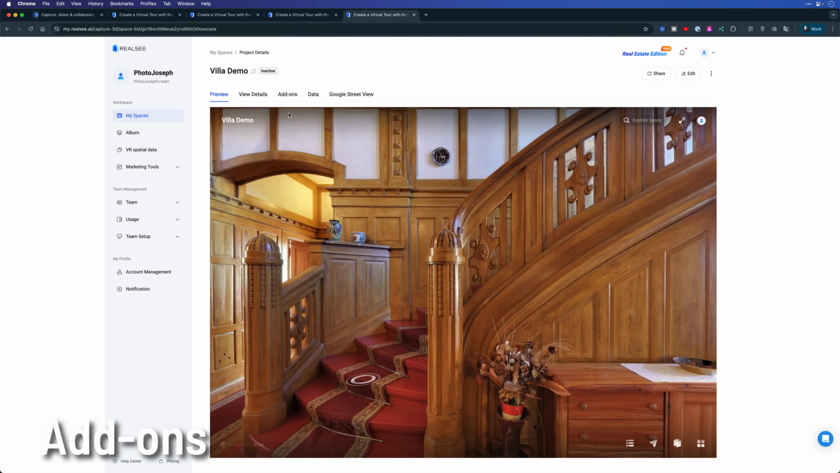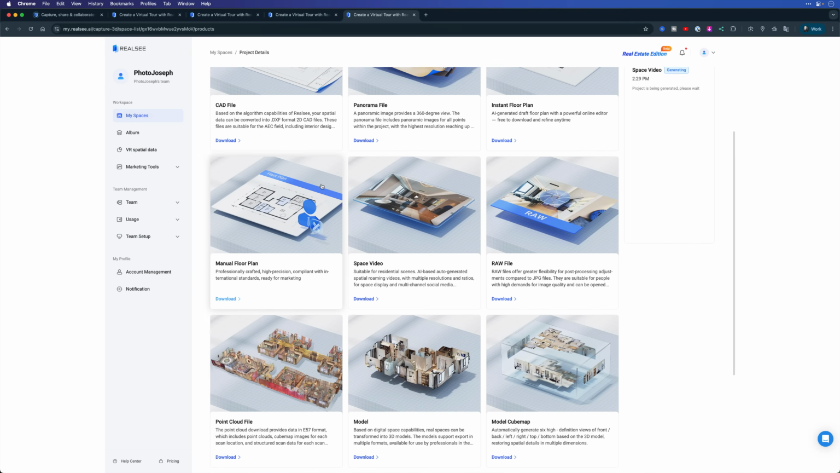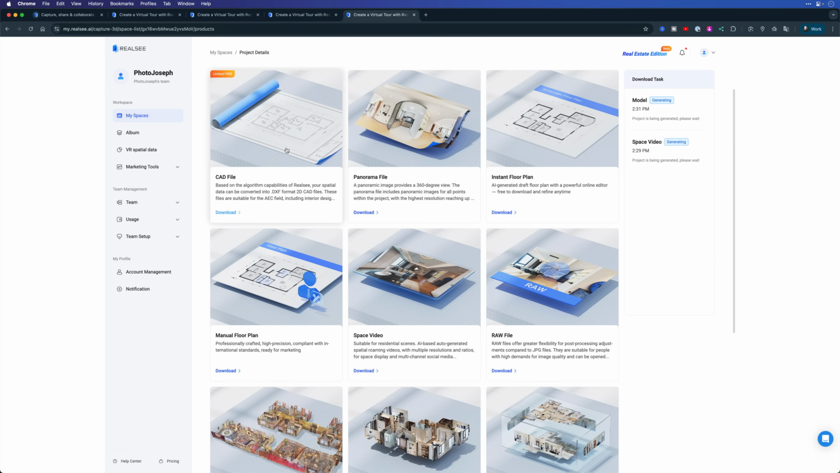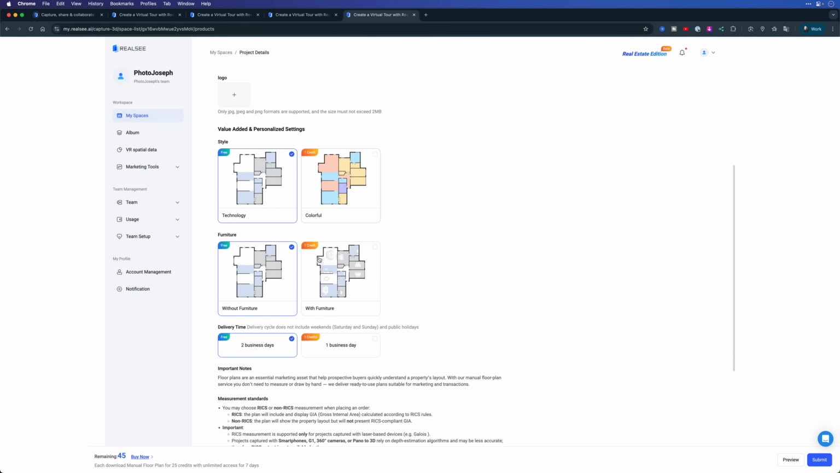One of the last things I want to show you before we look at the final model are the add-ons. This is where you can access all those other files that I mentioned in the beginning. If you need CAD files, here you go. You want to download the panoramas so you can build your own 360 models? There they are. You have your instant floor plan, but you also have a manual floor plan that you can download. If you order this, someone else will go in and create the floor plan for you.